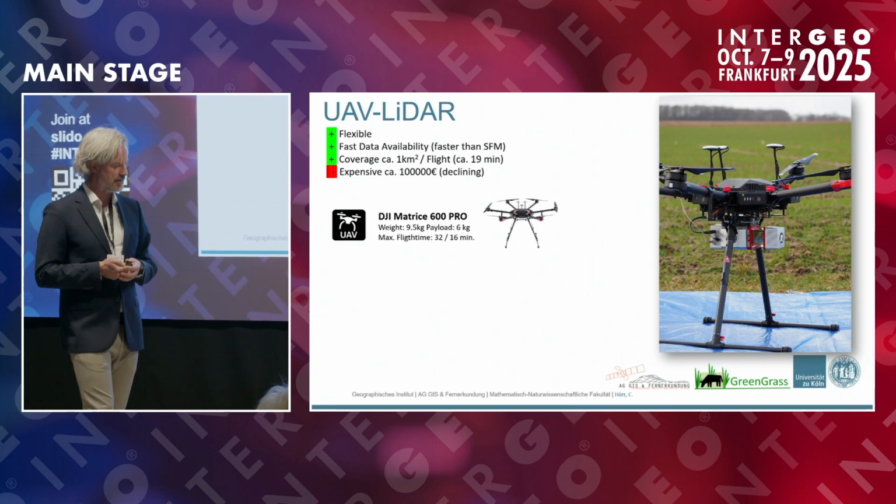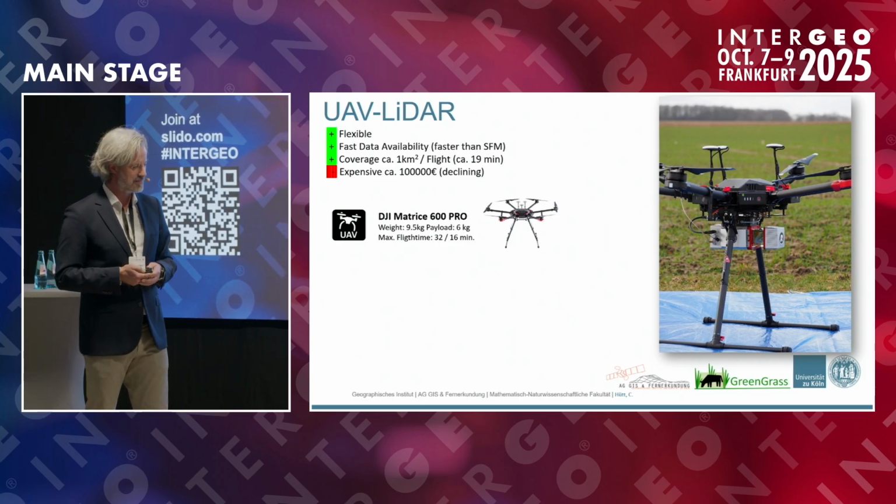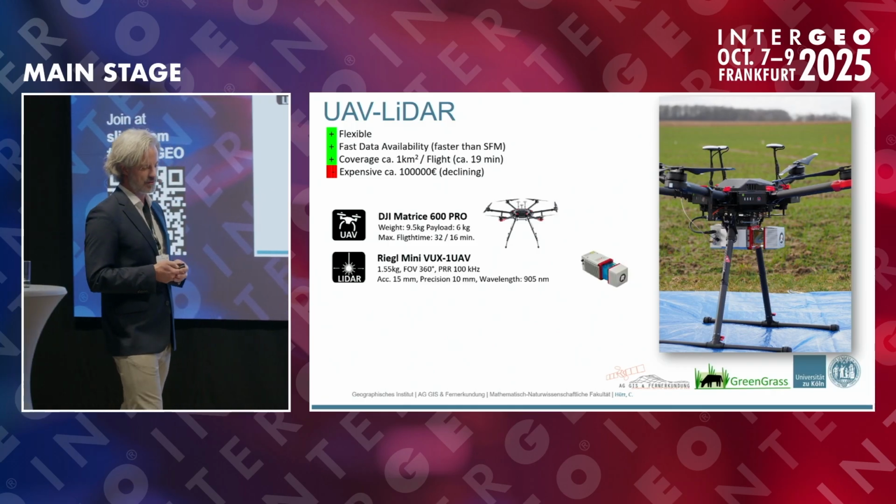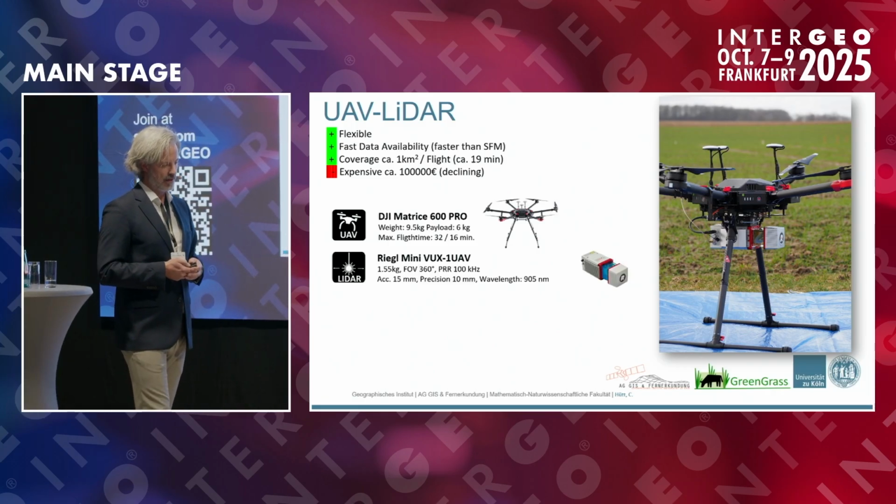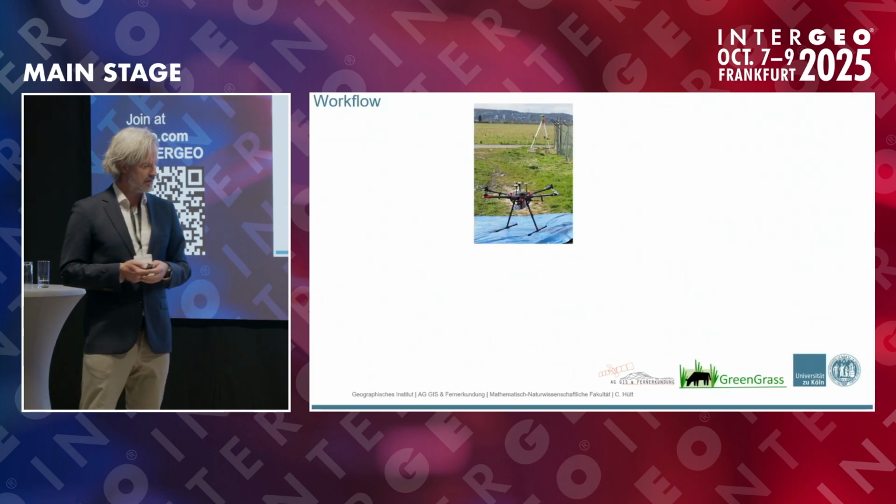Here we have a DJI Matrice 600 Pro, which had back then 16 minutes of flight time, and a Riegl miniVUX-1 UAV with a high precision IMU that is needed for this device. We developed a workflow.